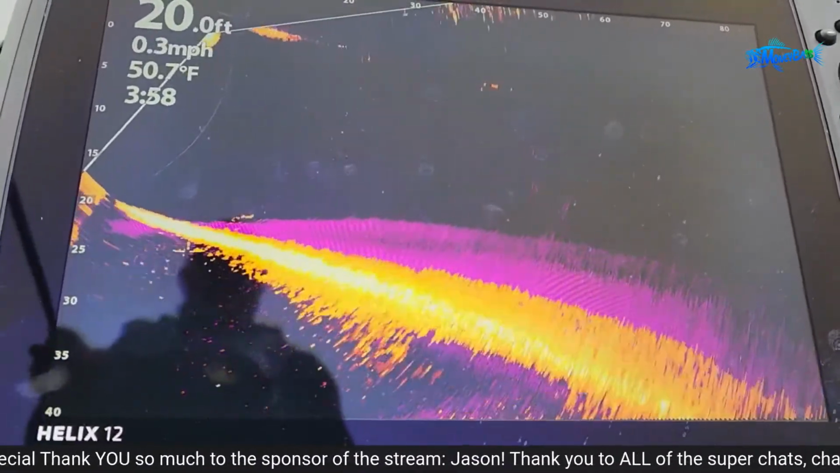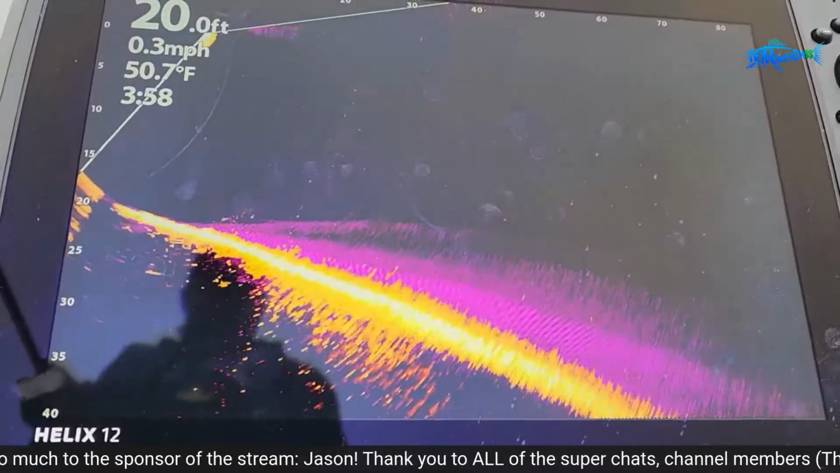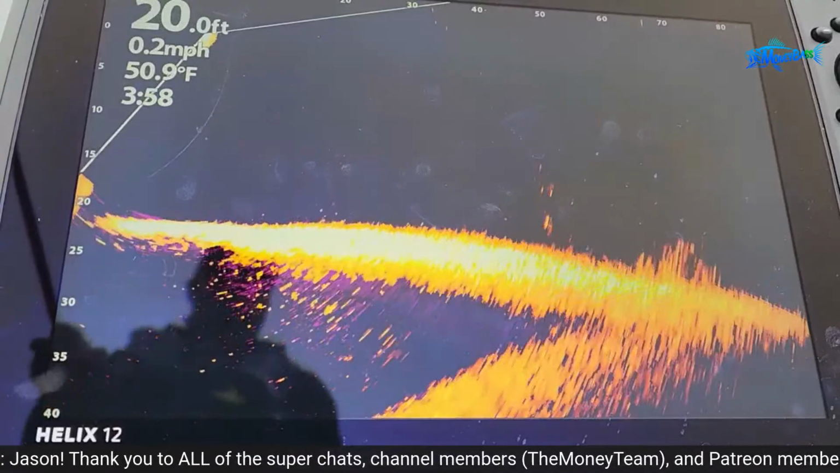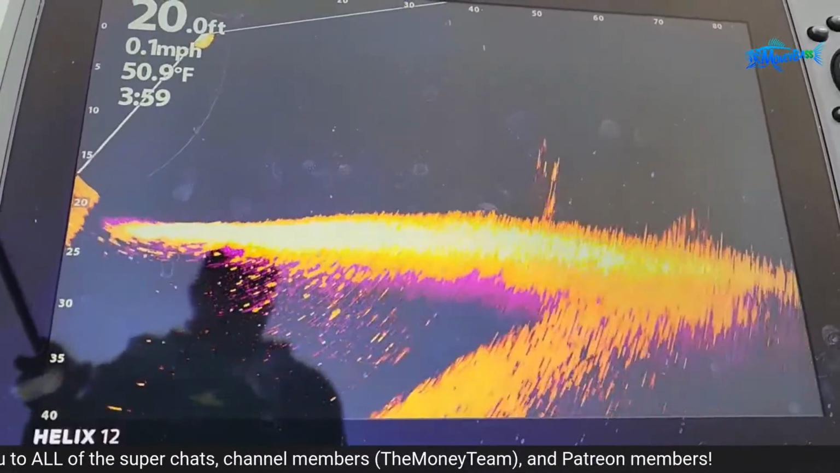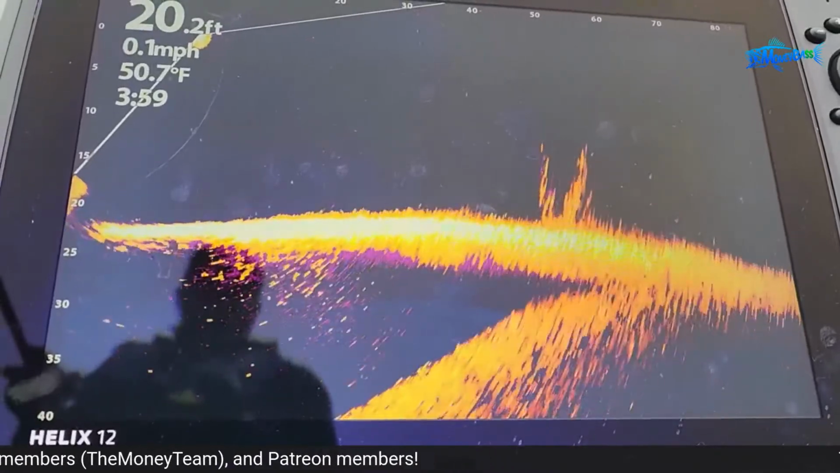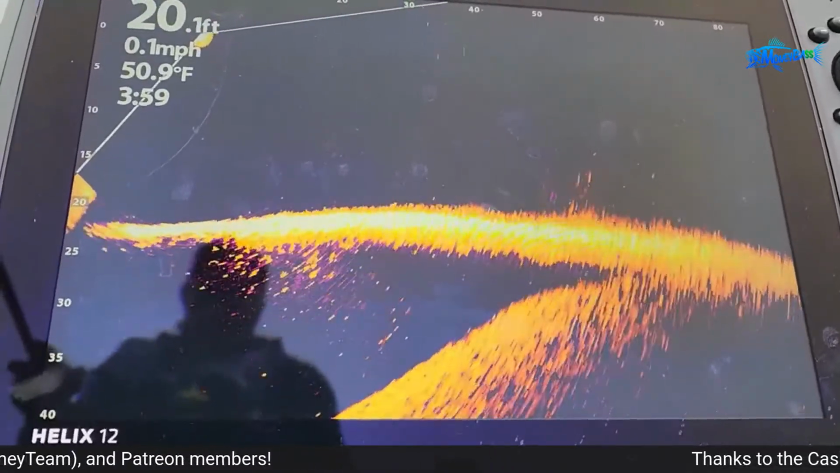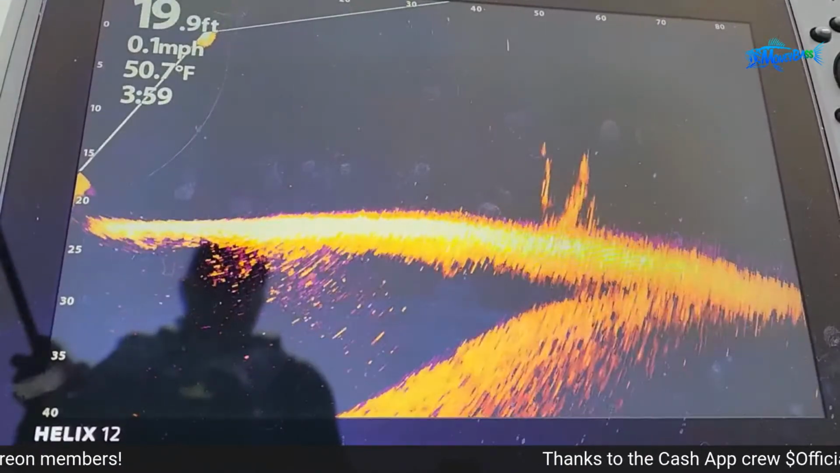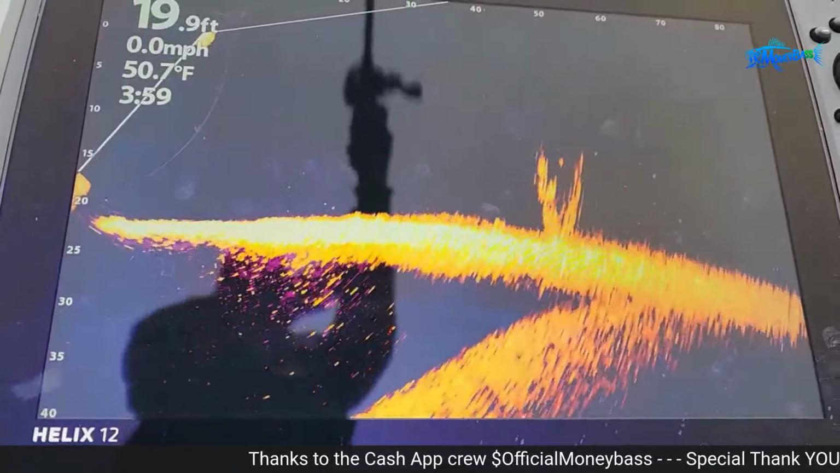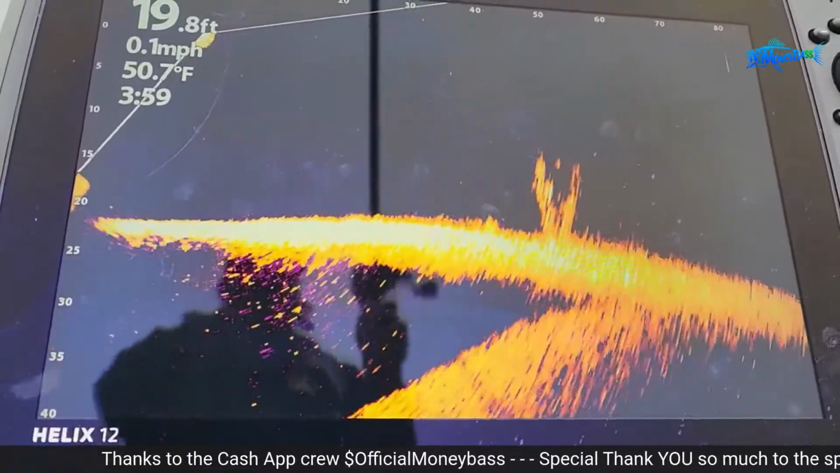Also, for anyone that isn't aware, that purple haze that you see on the screen is persistence mode. I normally keep that on low, but at this point I have it set to medium, so it's showing a little more than usual. I just wanted to see if that allowed me to track those fish and the baits a little bit better. So what I'm gearing up to do now is to cast this A-rig out here, and let's check the tracking on that.